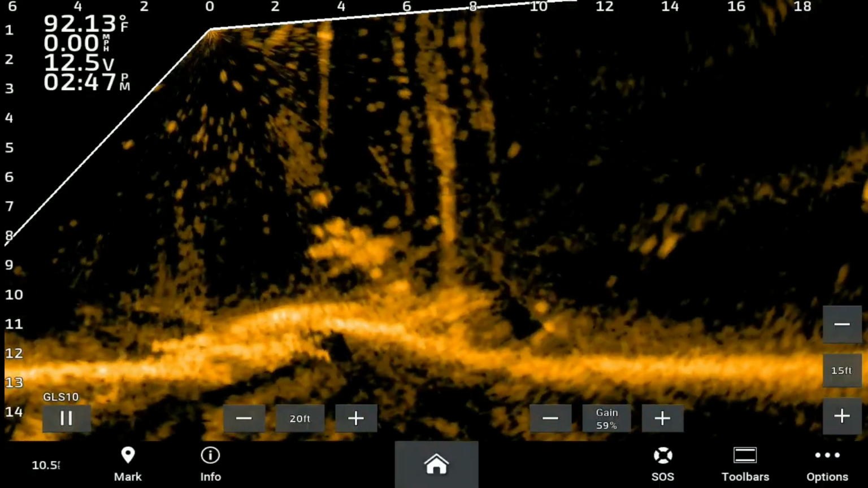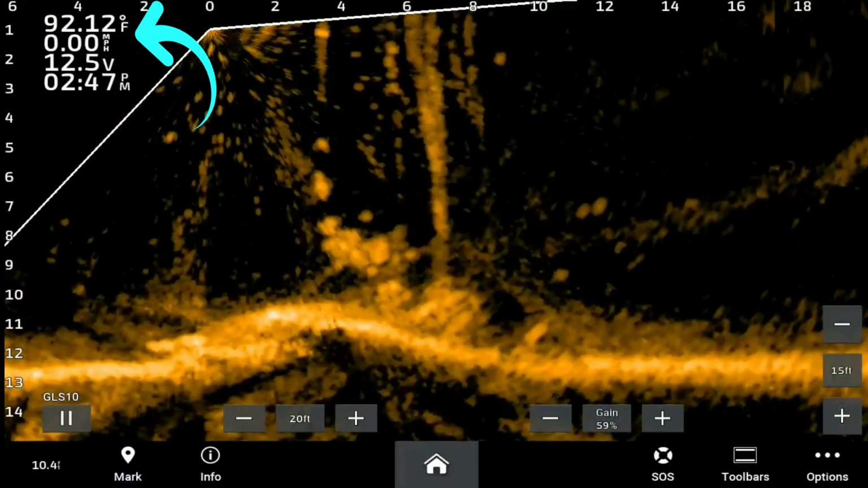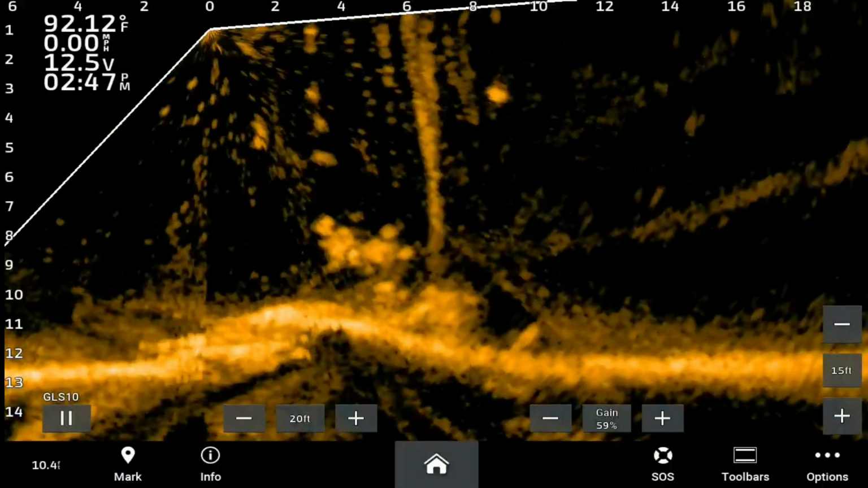This is summertime fishing. As you can see, the water temp's 92 degrees. We got a thermocline going on here. I'll talk a little bit more about that thermocline a little later on.